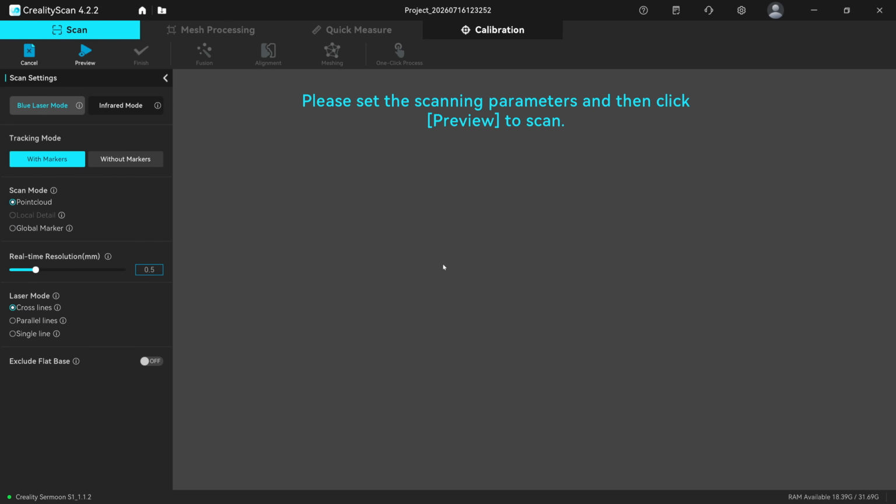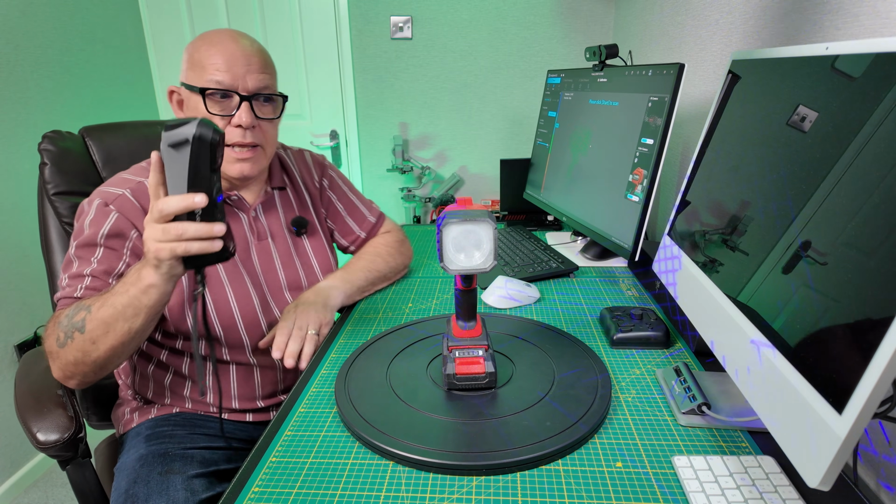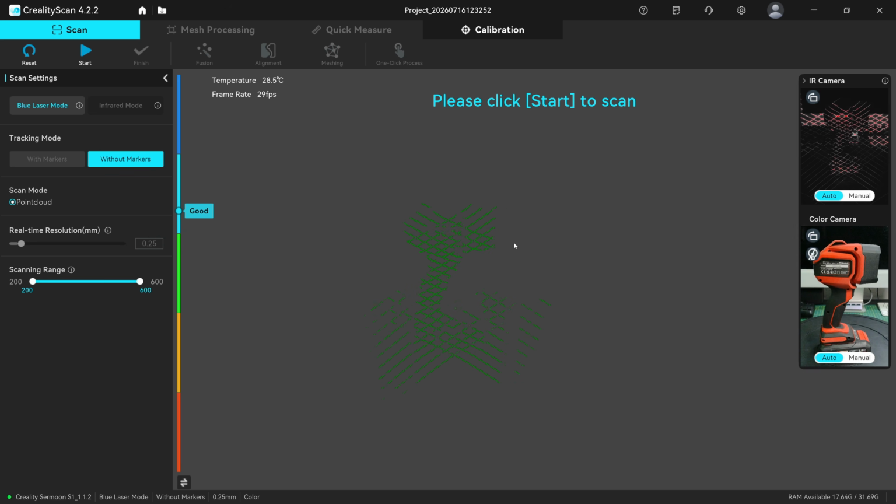So at the time of this video, just for transparency, Creality Scan is at 4.2.2. Let's do blue laser mode without markers, and I'm going to come down to 0.25 millimeters. And in this one, I'm going to scan it holding it that way, the natural way you would scan something. Let's point it at the flashlight, and let's start.